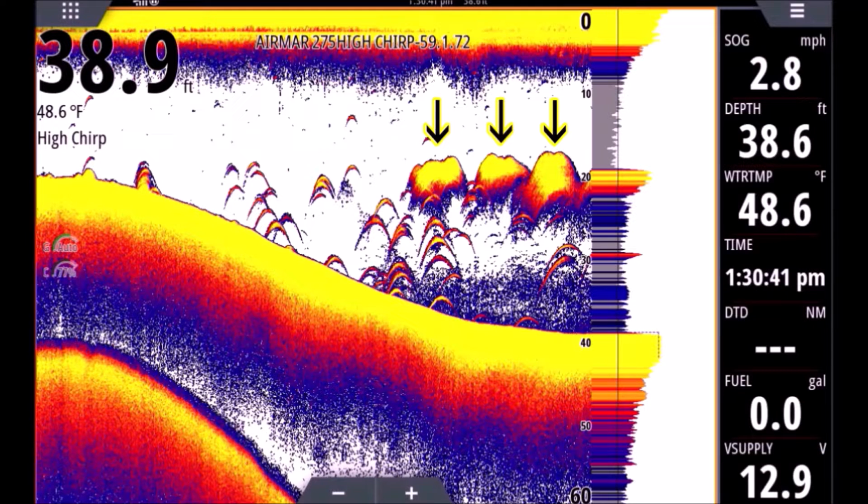So when you see a very dense school like this, chances are it's very tiny bait, because very small bait can get super close together and all their air bladders kind of blend all together as one, and it looks like one solid mass. So that's a good way to determine the size of your bait. If you have a nice thick cloud like that, chances are it's small bait.